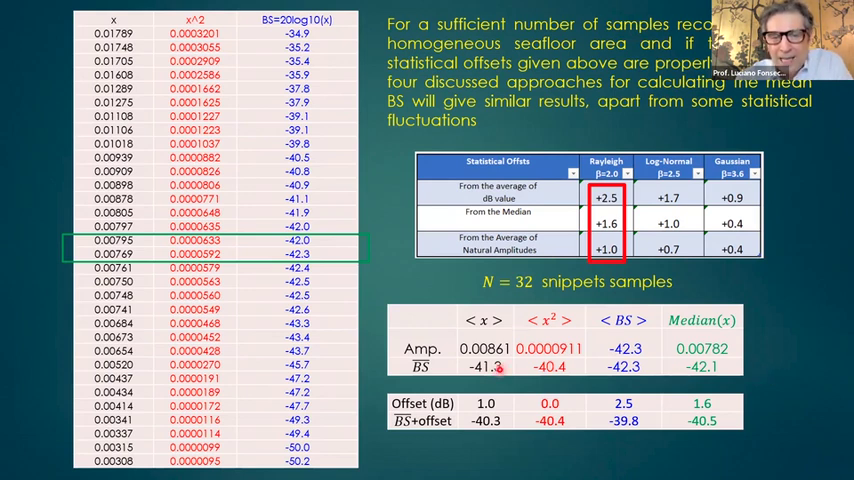If I add the statistical offset, just this column in the table, I get more or less, give or take some statistical fluctuations, since we're talking about statistics, a reduction of the uncertainty in the backscatter. Those are strong recommendations that we give for calculating the average backscatter.